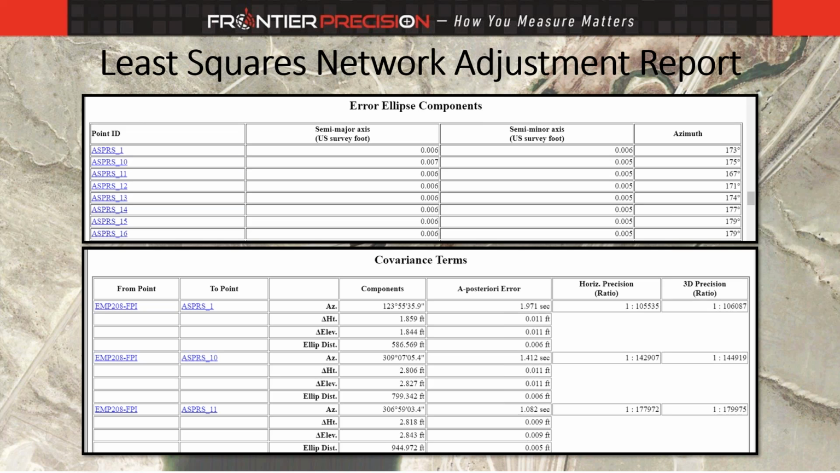And then we have error ellipse components, our covariance terms, our precision ratios. You can actually get these, not the equivalent, but if you log that 2C3 in your data collector in Trimble Access, you have error ellipse components of the measurement itself. So that's also good to have on board. Next slide, please.